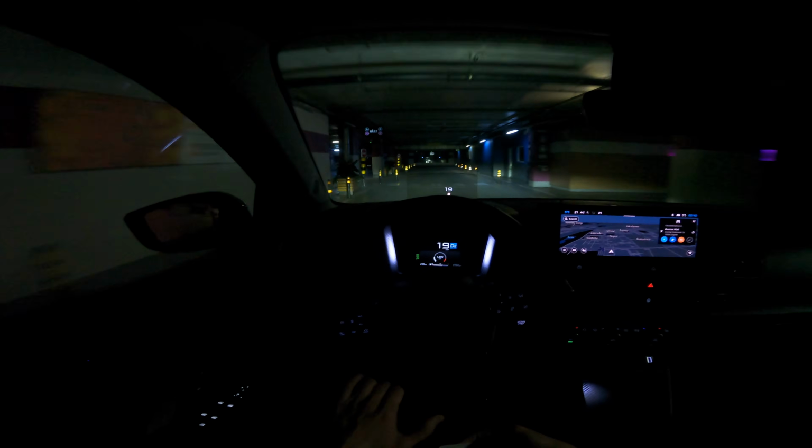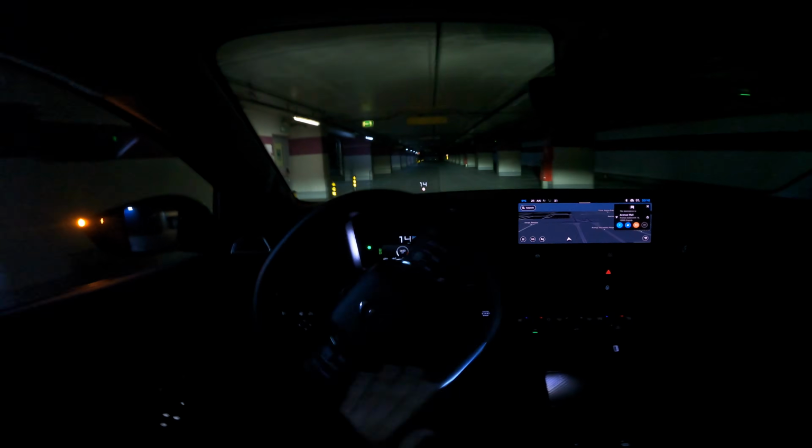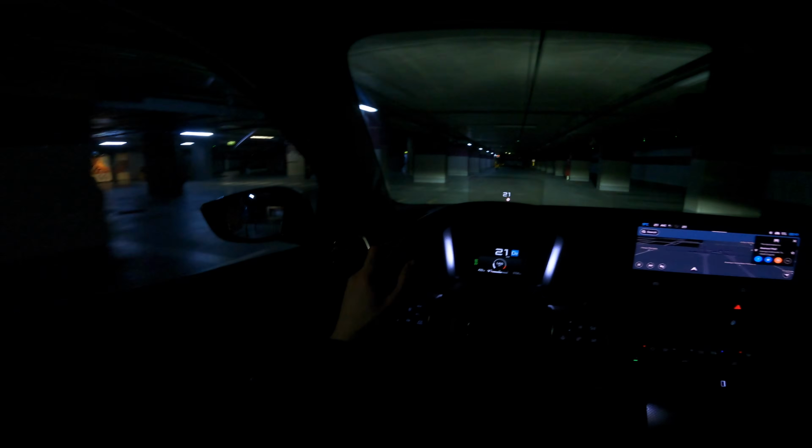They use the word cocoon. Very comfortable seats, very comfortable ride, and this is something for those who want to enjoy their daily driving. If you're one of those people, then this is the car for you.